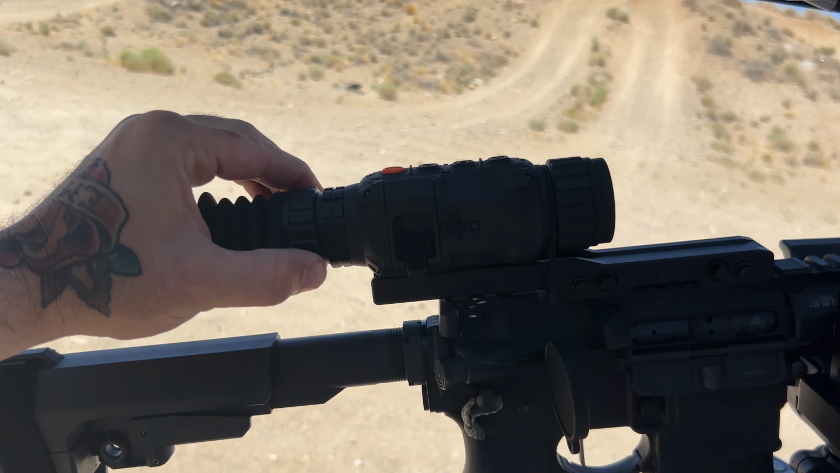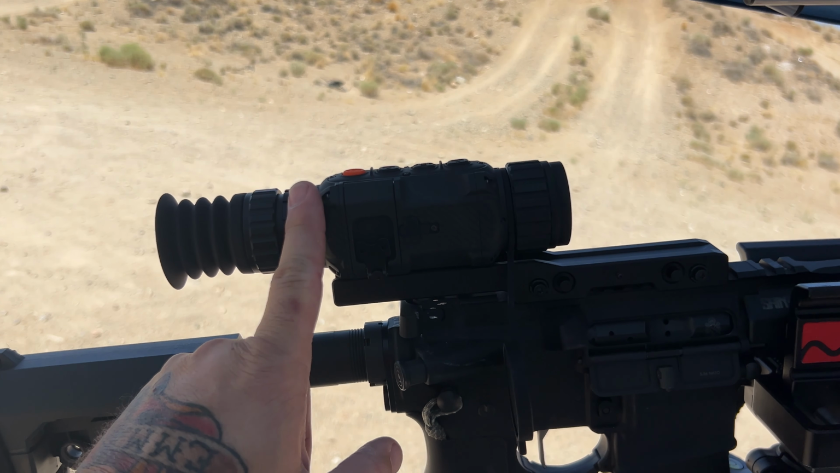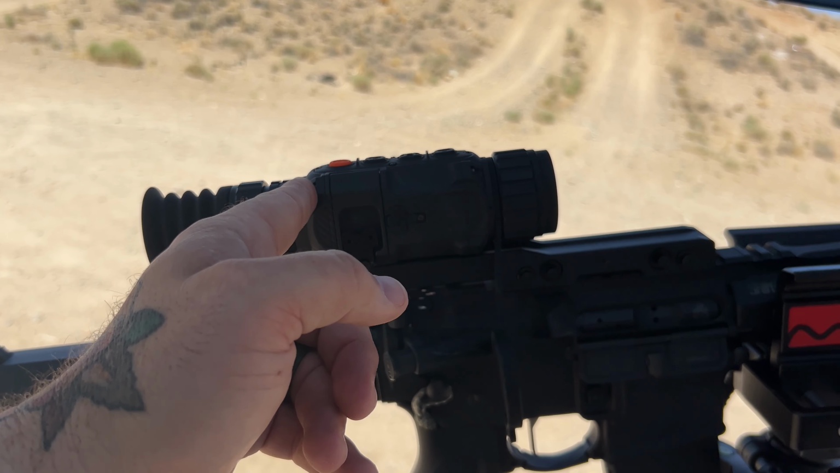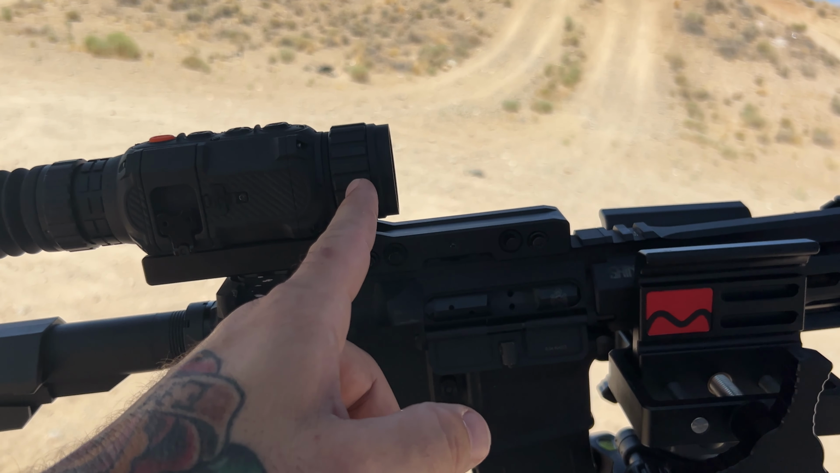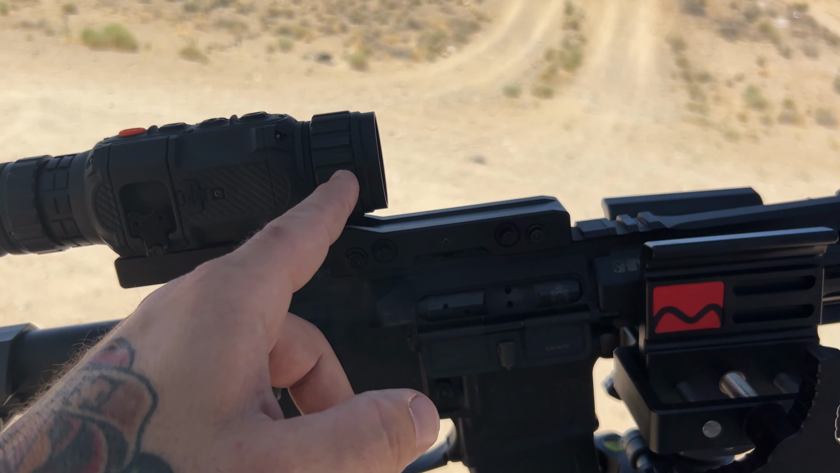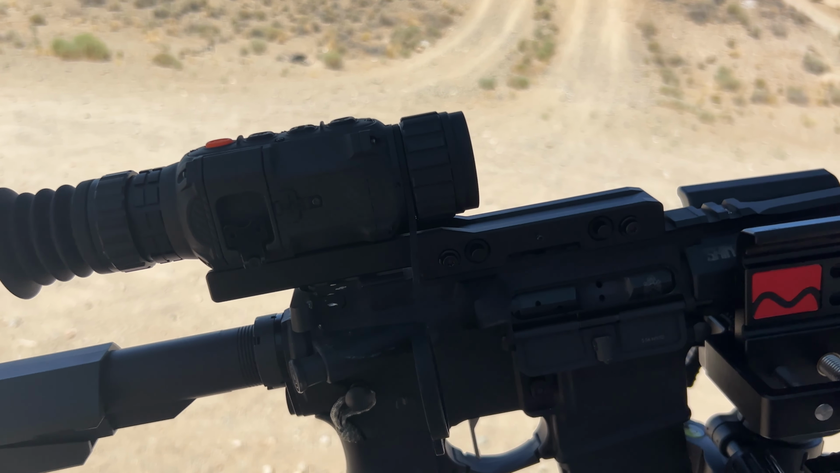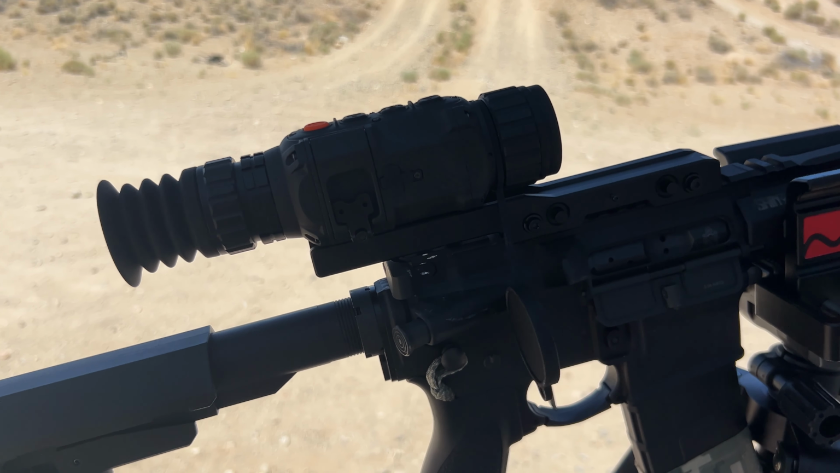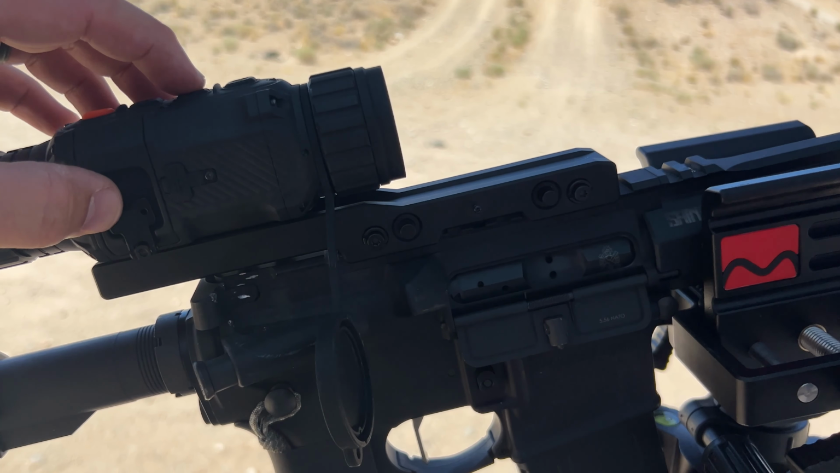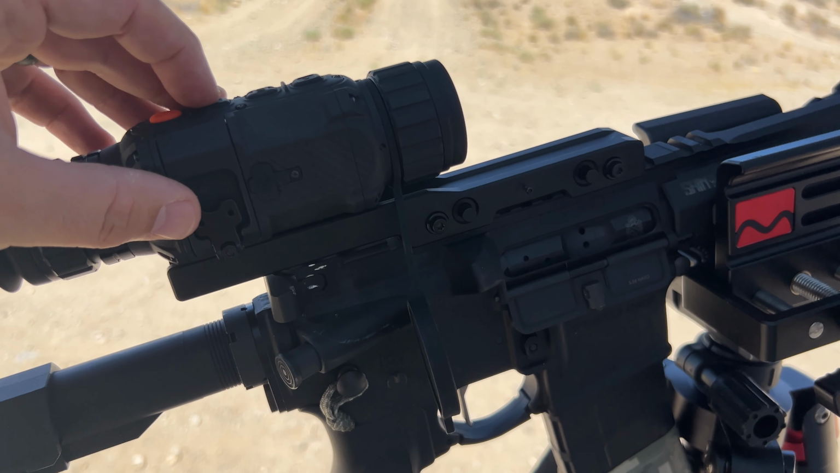This is the zoom for the magnification to look at the optic screen. This is to focus what you're looking at. And then it has up to 4 times zoom. So standard is 1 time zoom. The next click of the button is 2 times zoom. Next click is 4 times zoom, and then it goes back.